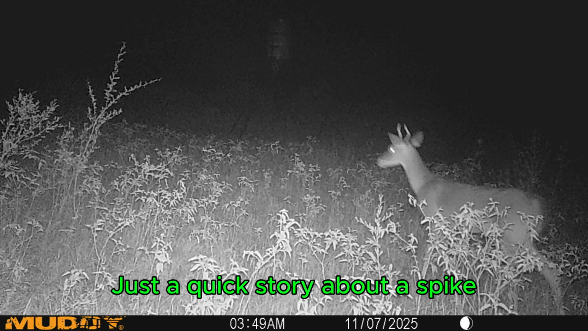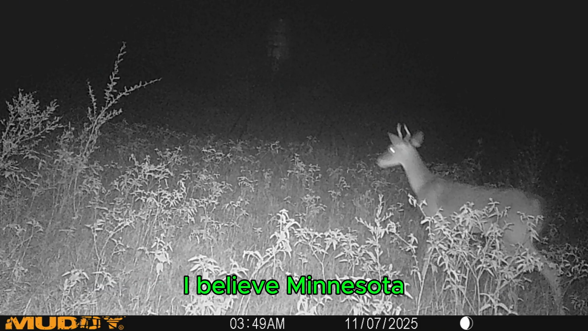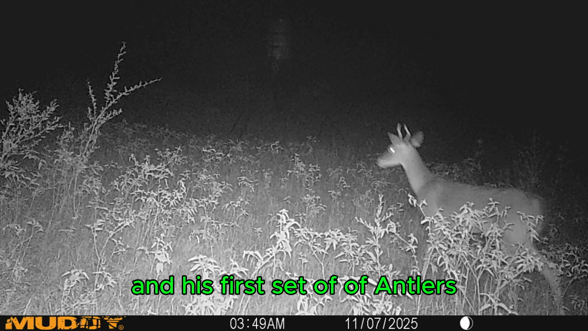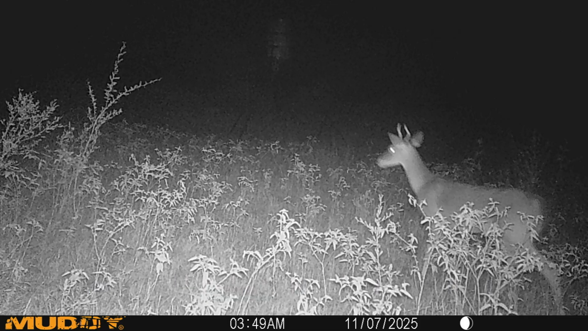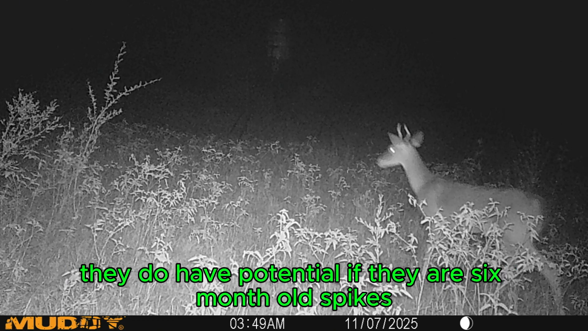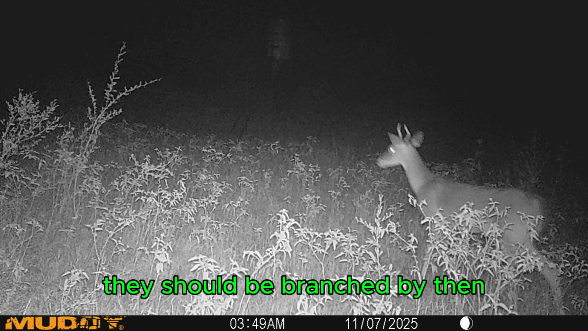Just a quick story about a spike. I had an old boss of mine that raised deer, and he had bought some deer from, I believe, Minnesota, and he bought a spike, and the next year, in his first set of antlers at 1.5 years old, he was 16 points and 16 inches inside. So you never know. Of course, that was a lot of protein feed, but you never know what a spike's actually going to turn into. They do have potential if they are 6-month-old spikes. 1.5-year-old spikes, they should be branched by then.